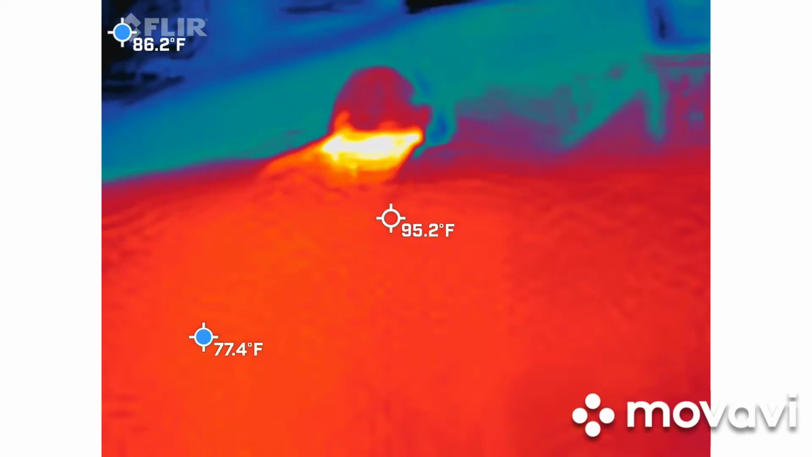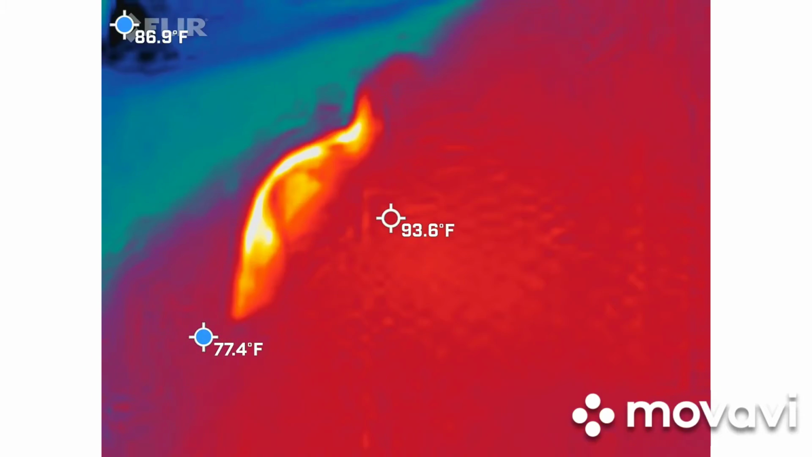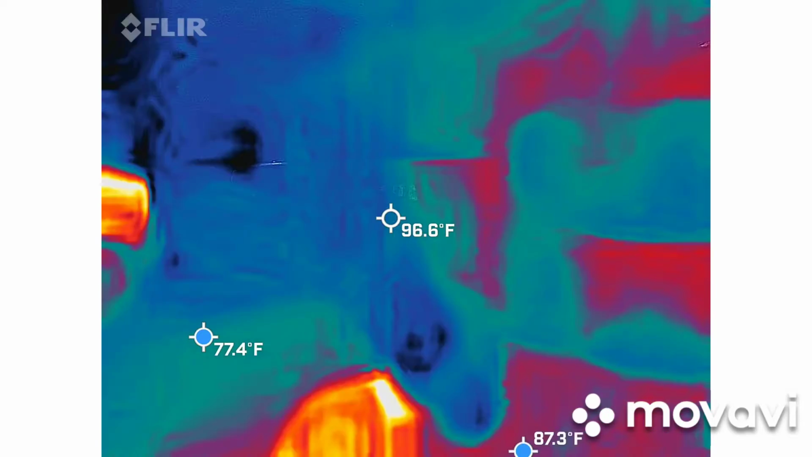Spirit box. Let's get into those. The camera is on the bottom right here, so don't cover it up with your hand.